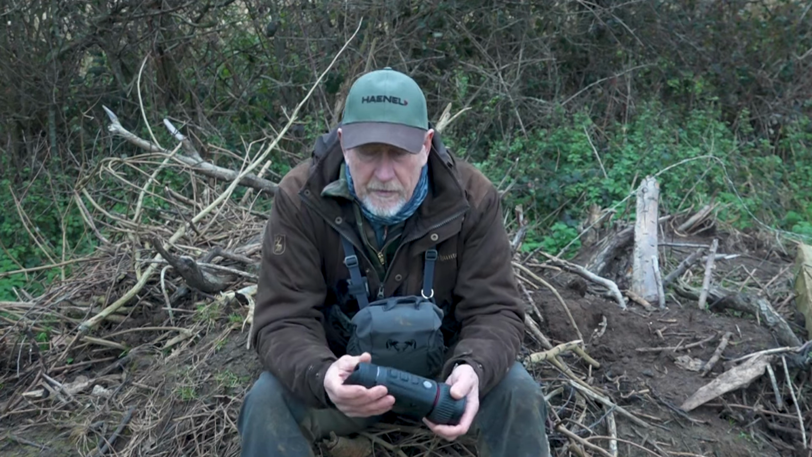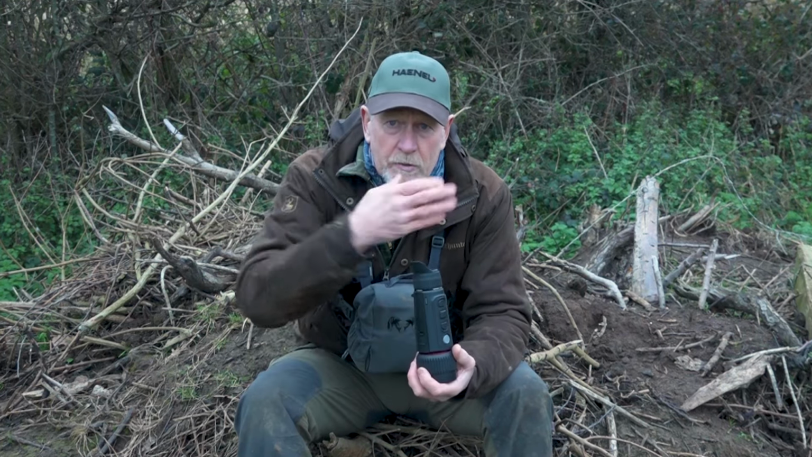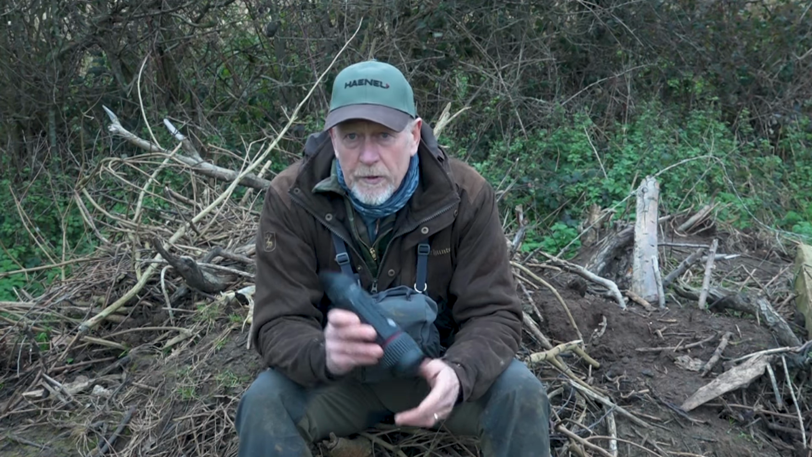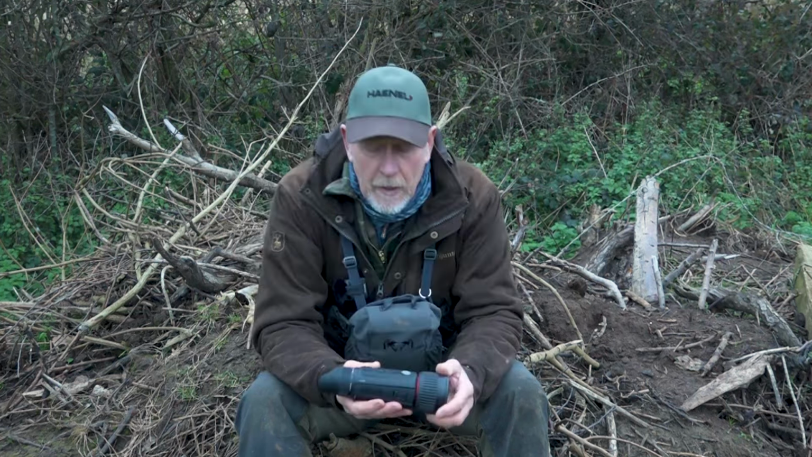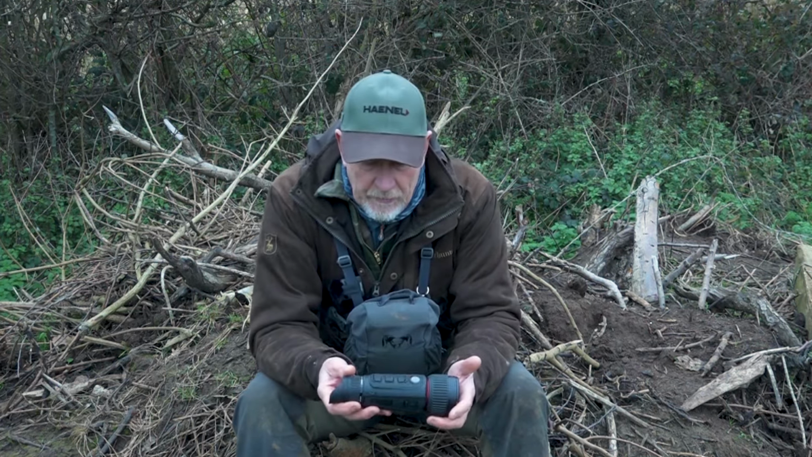But there's two or three different strap arrangements, depending on whether you want to use it close in to your binoculars around here or as a harness around your neck. Lots of different options with that. And it also comes with a case which is designed to fit or strap onto your belt. So again, Nocpix have actually thought about physically using it.